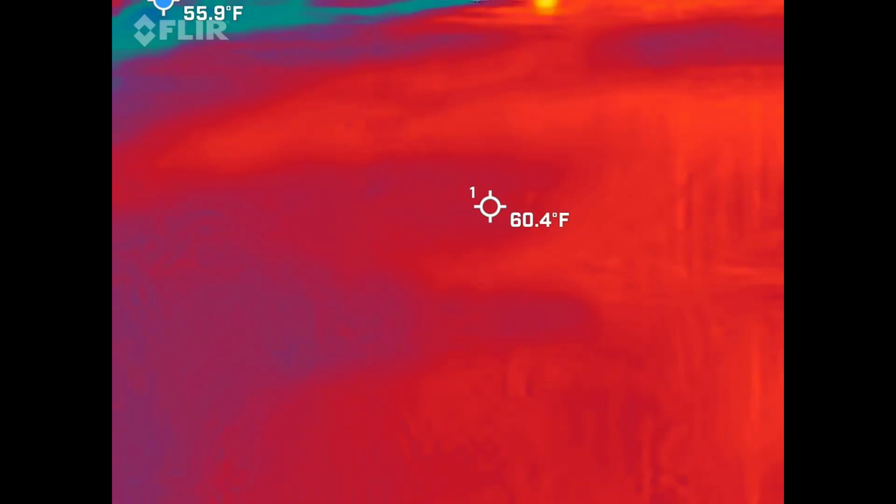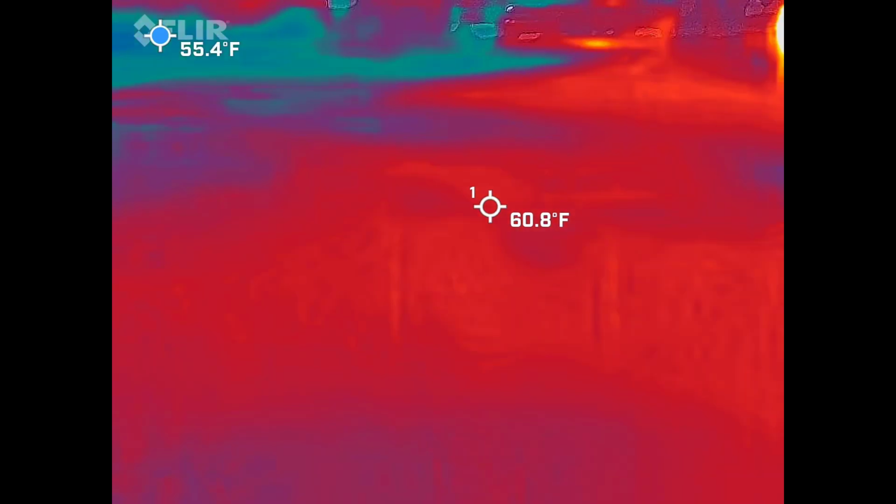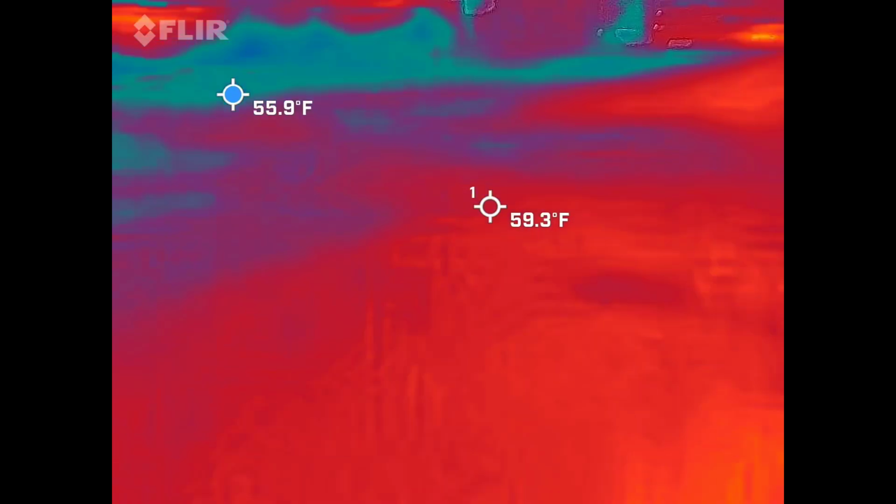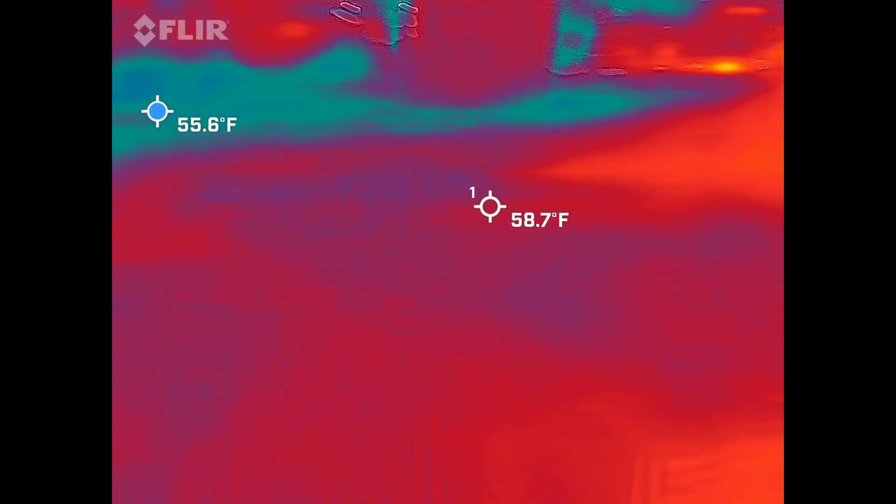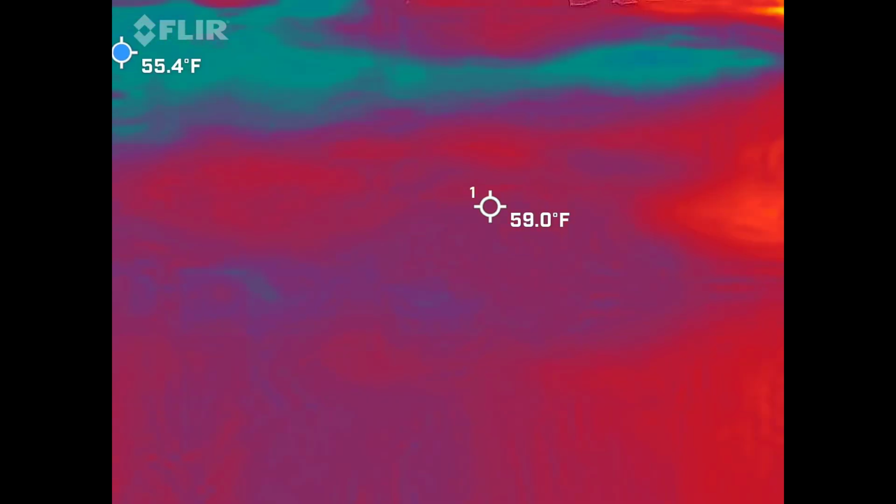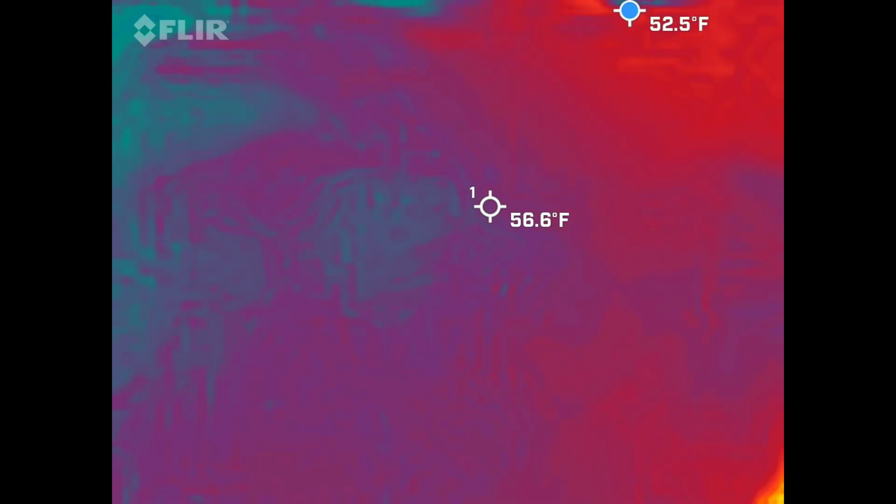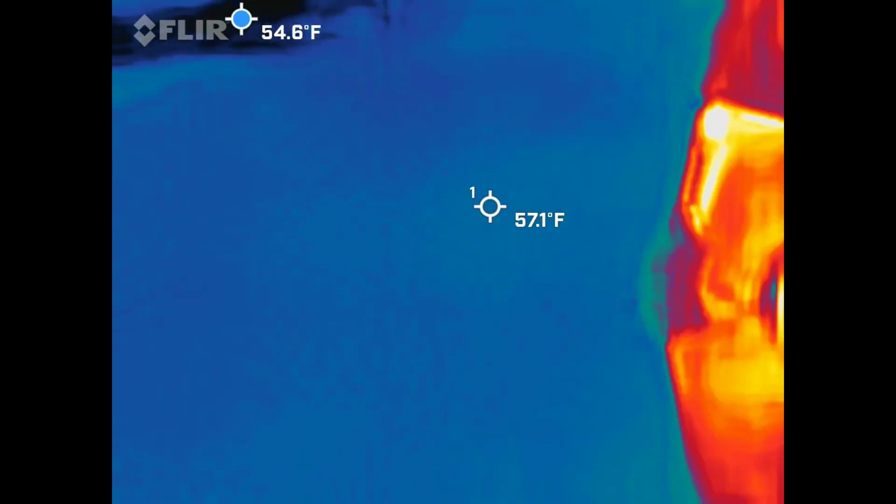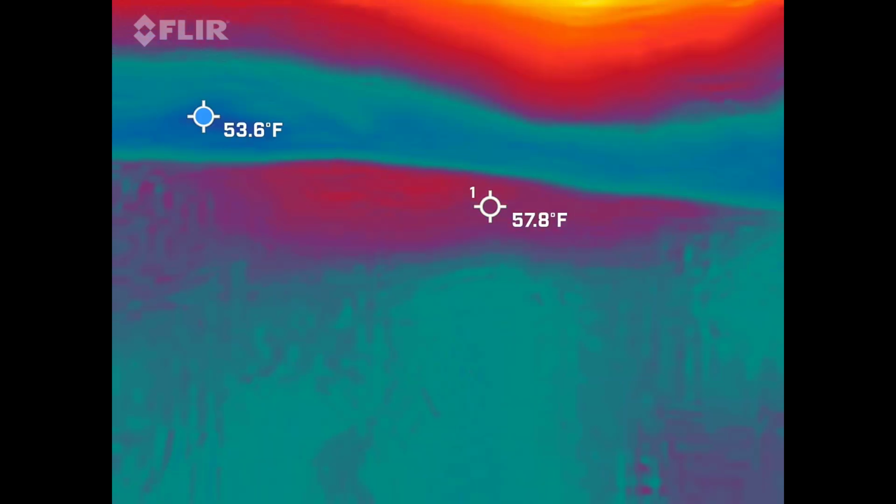HBO Max. Get the word touchdown. Big reference to Big John. If we had something else that's relevant, still close enough to him. It's interesting how it's super red in some spots, but then nothing. It just drops off temperature wise to a green.